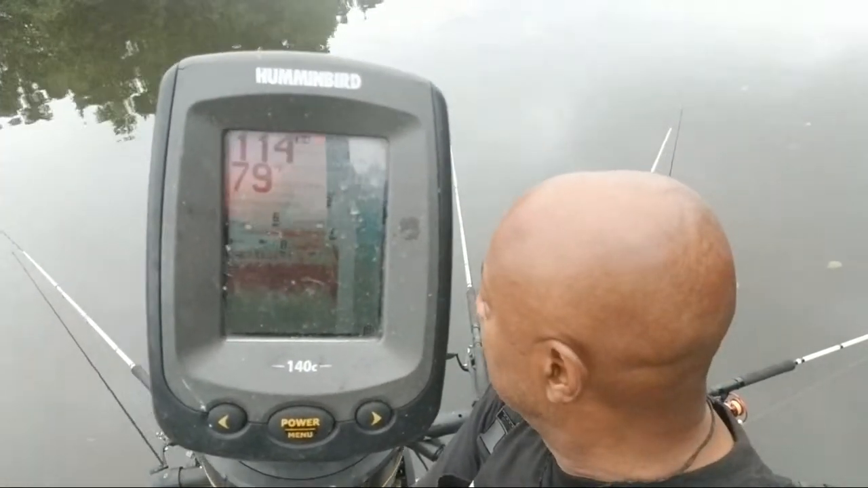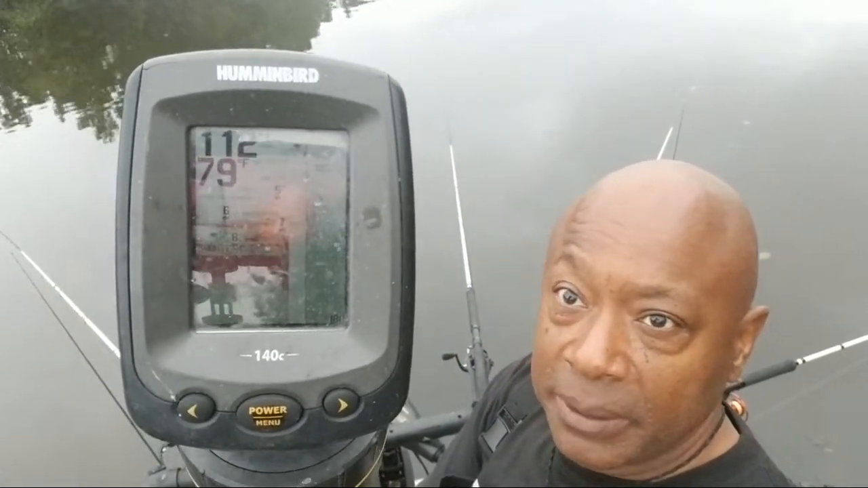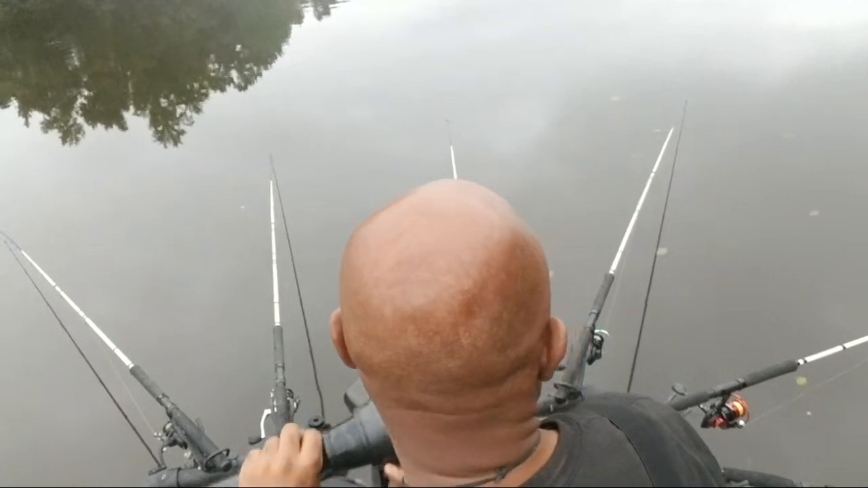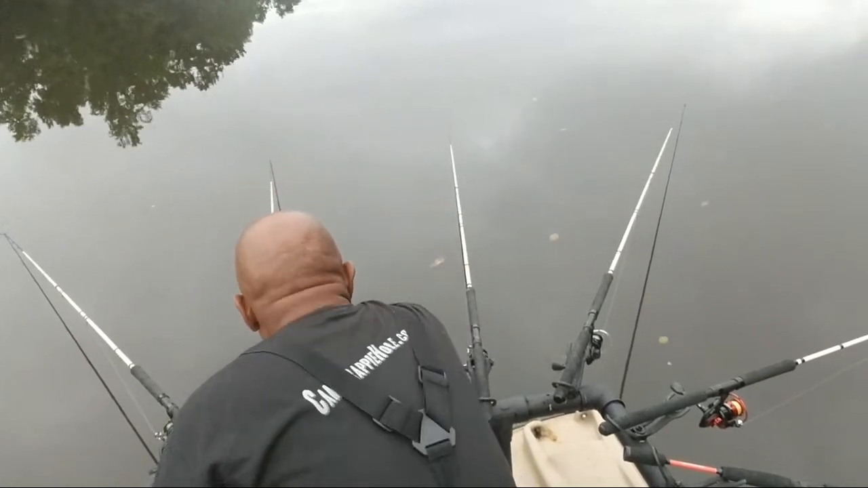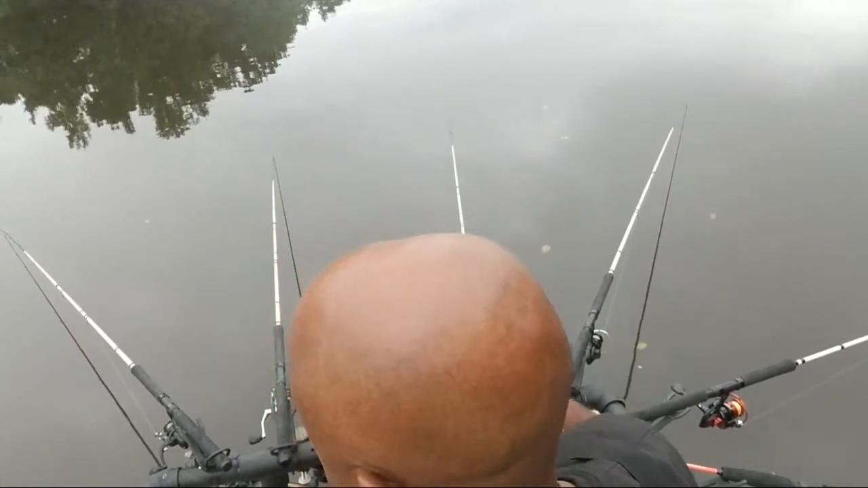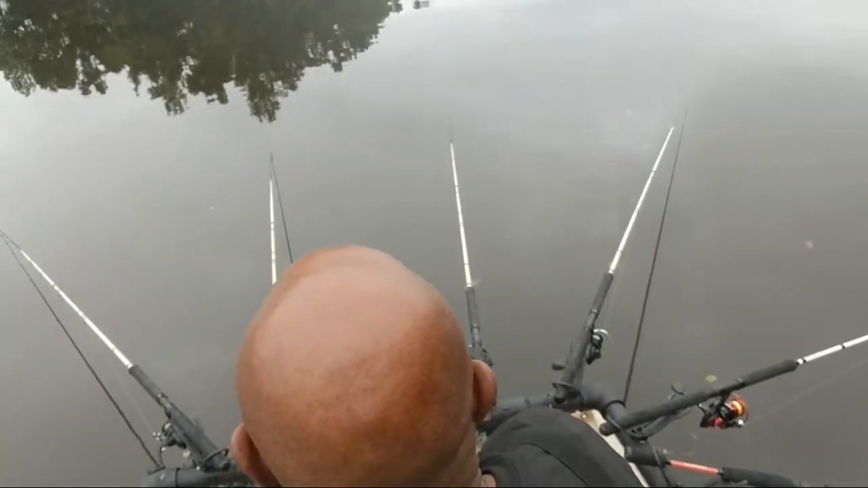They're suspended, but they're just not doing anything. It could be because of weather. The blue dots are the crappie, but for some reason or other, we're just slow. Let me put this back in. They're just slow biting today. And I think it's because of the change in temperature.